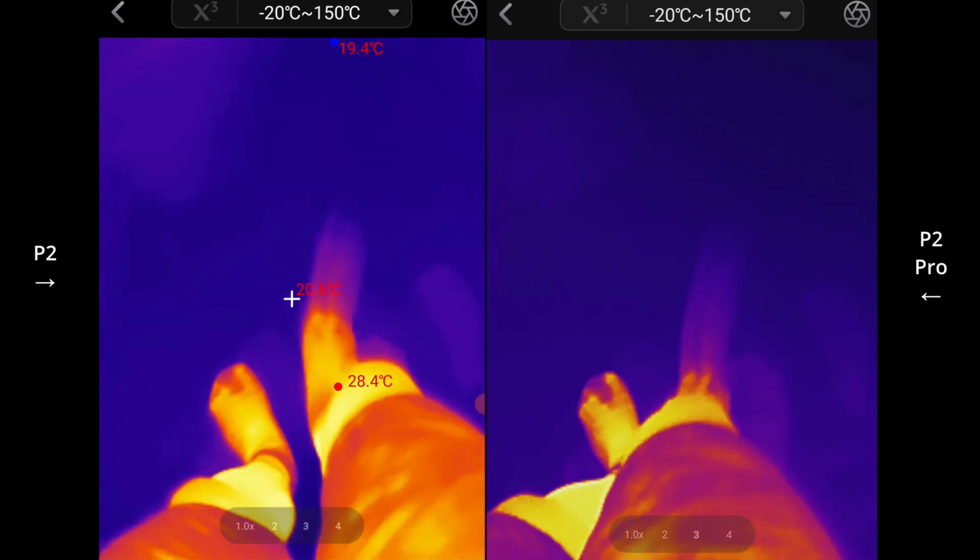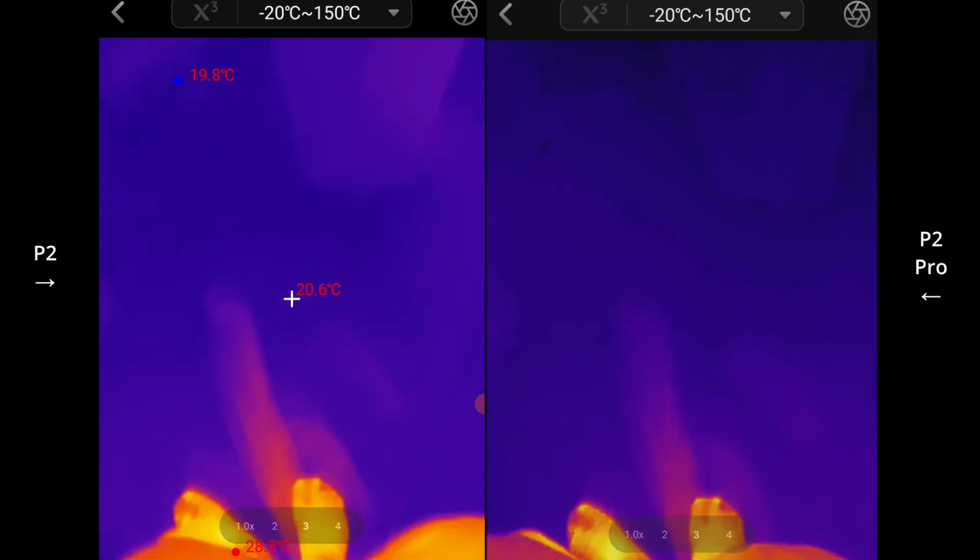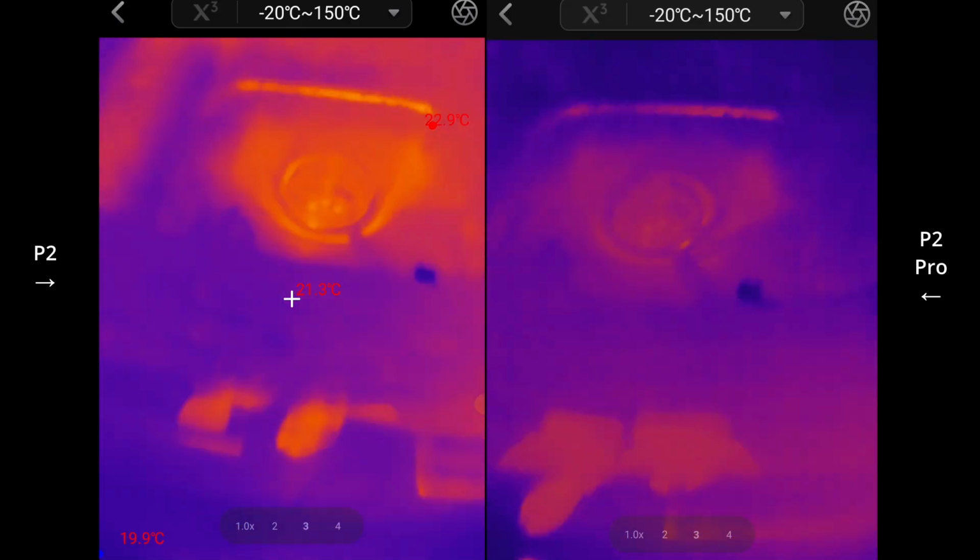So cool that you can do that. You turn on the hot water.